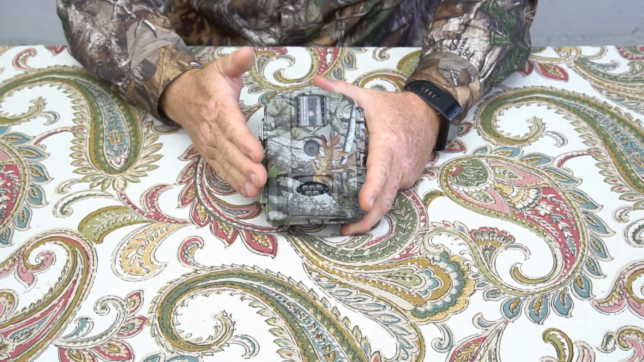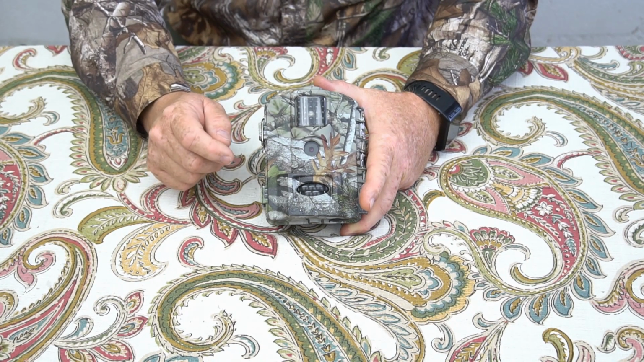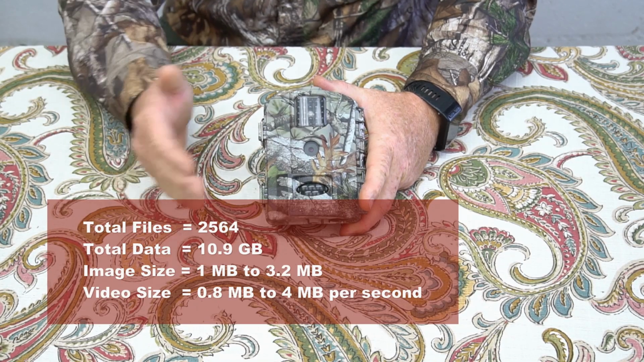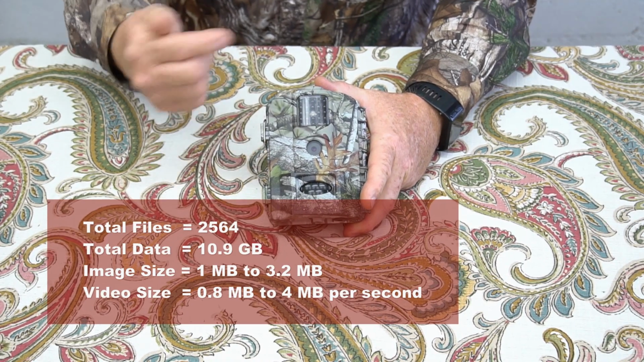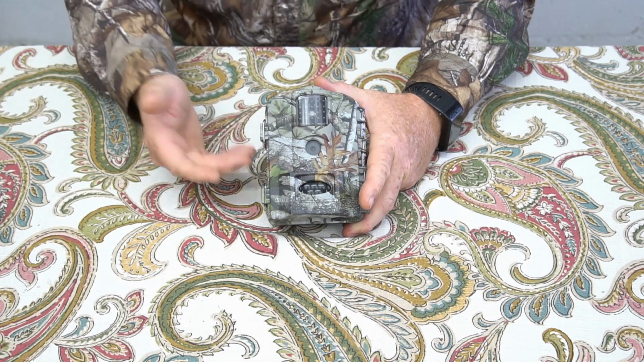So we had per-second video files, not the 10 seconds, but per second, from 0.8 megabytes to 4 megabytes per second of video. That is really good. I'm very, very impressed. So this is a totally different software than I've been seeing in the other cameras, and that is actually impressive to me. Okay, battery life.